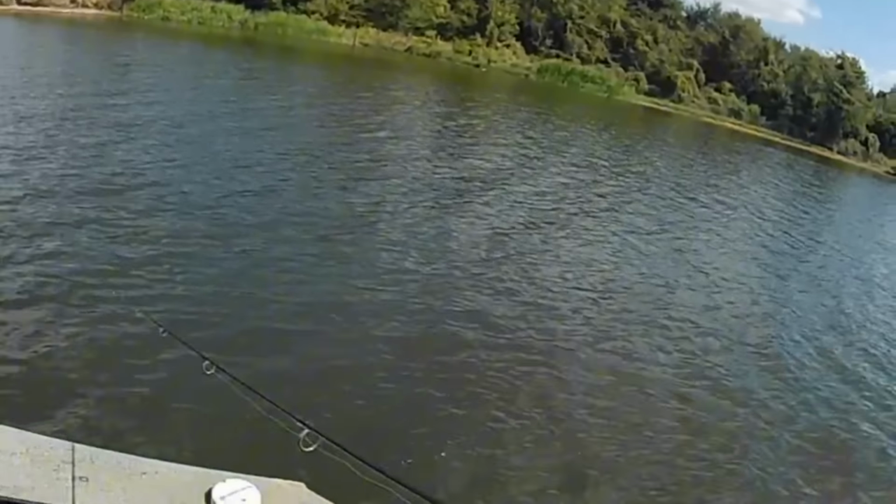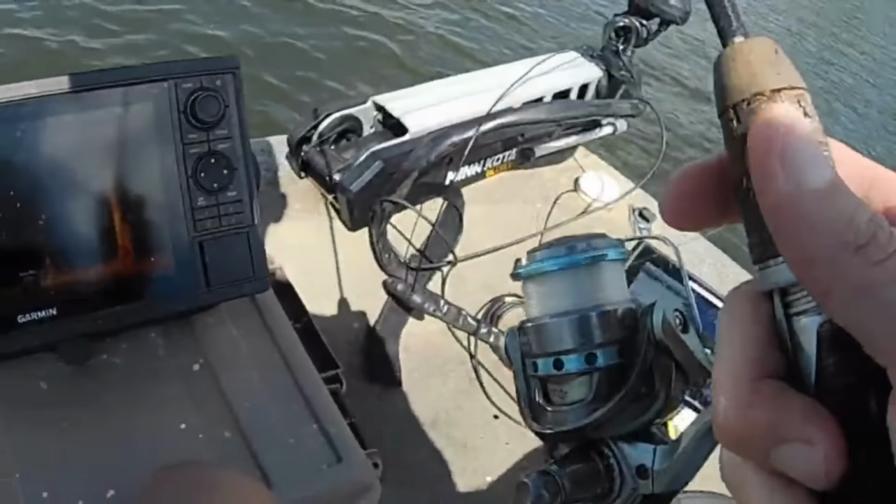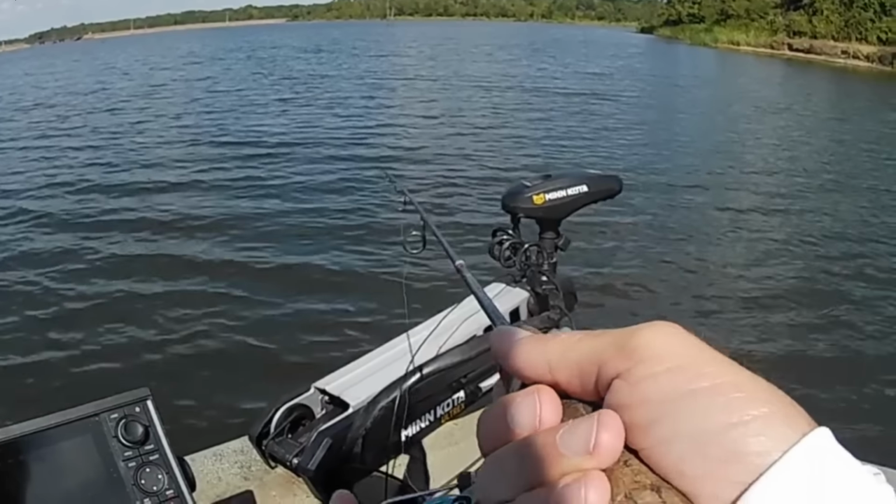Find a couple more spots like this. There's a bunch of them down in there. It's just hard to trick them. I may have to put some minnows in there on them here in another day or so. Or a different color.